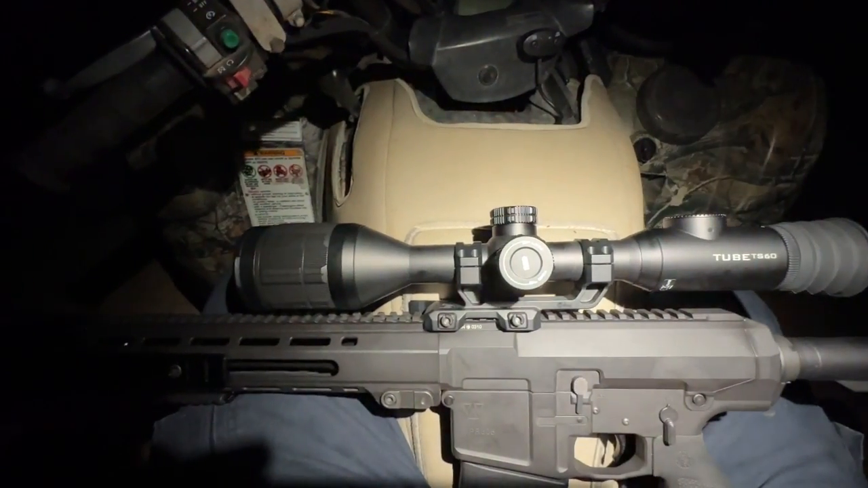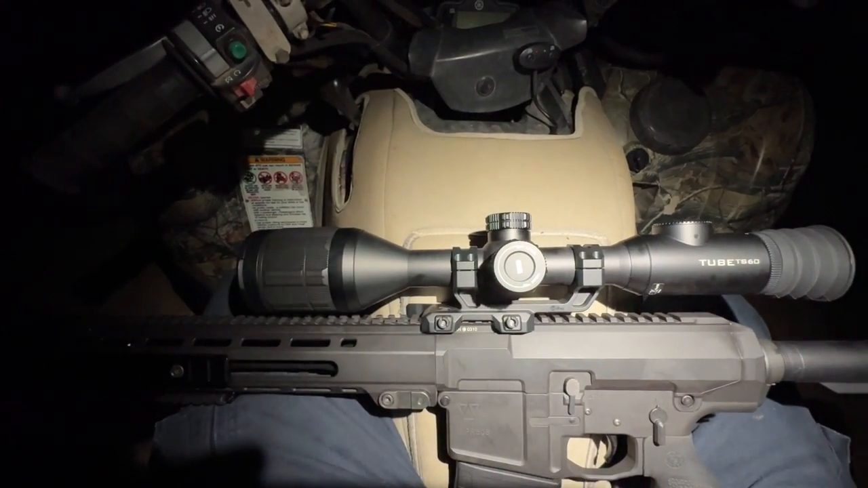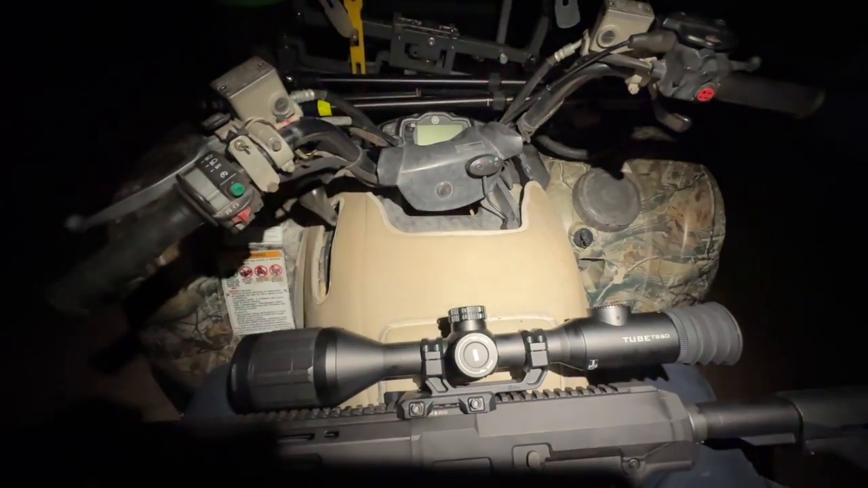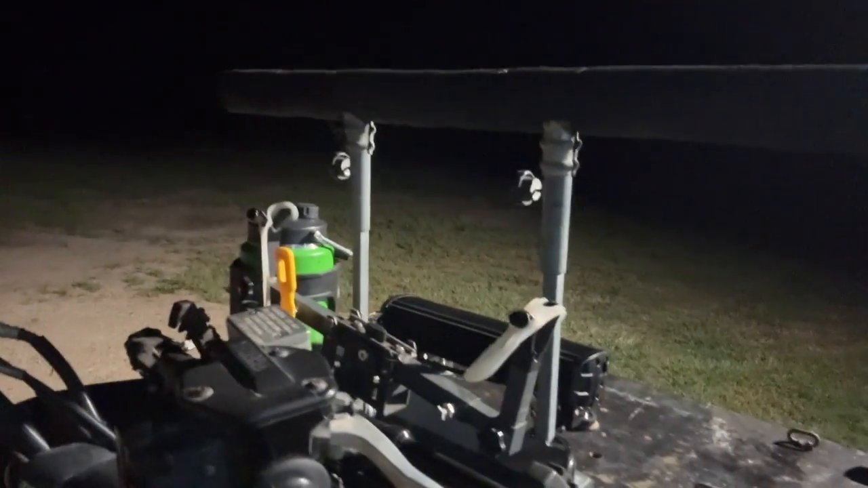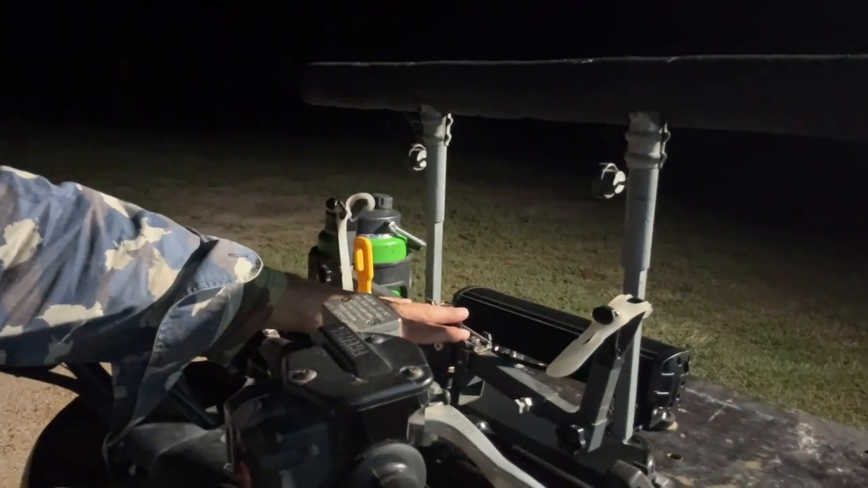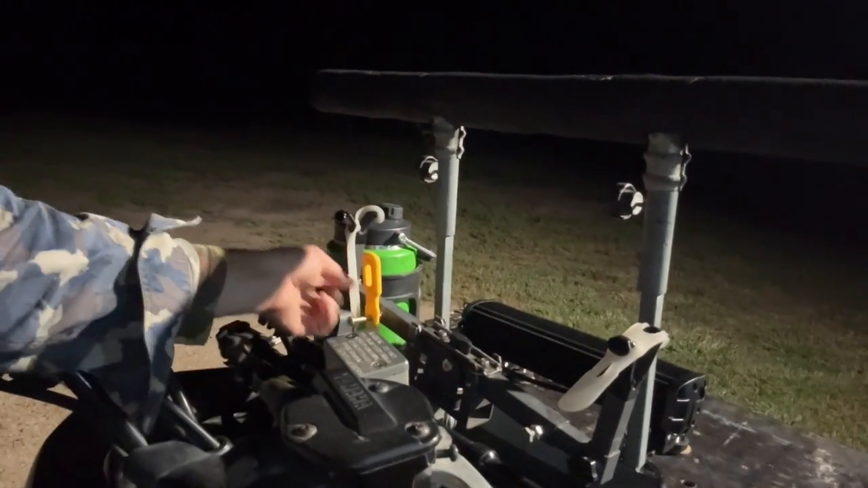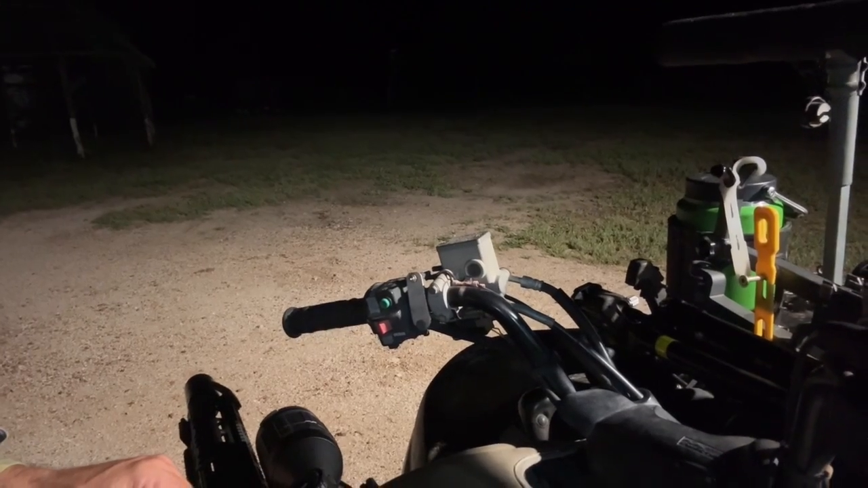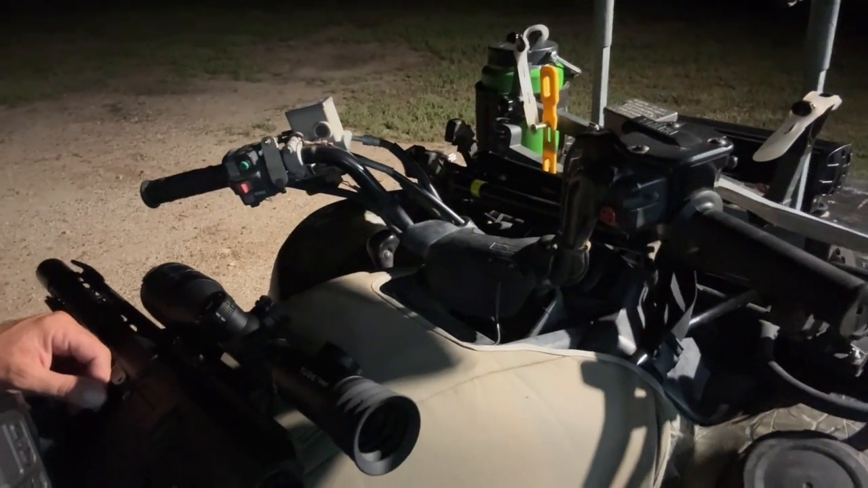Now I've got to go and recheck the zero, line it up and torque it down and make sure it's sighted in before I can go anywhere, otherwise it's a waste of time. Righto, got it re-zeroed at 50 and 200 metres. The one thing is you can't put it in my quad rest, because the magazine hits here and I haven't got the longer risers for it, so I'm just going to have to carry it over my lap for now, because I haven't got any other gun racks on the bike here.